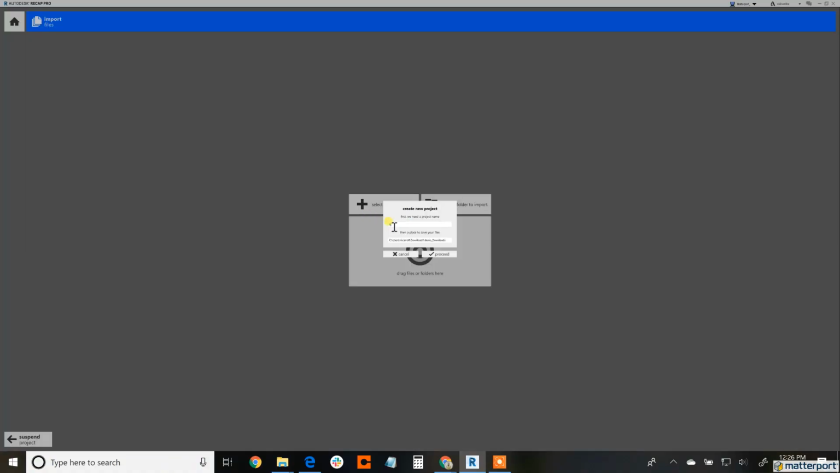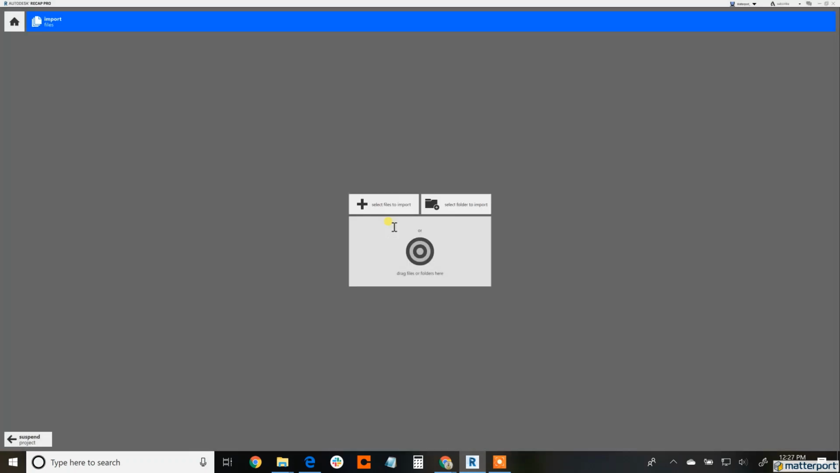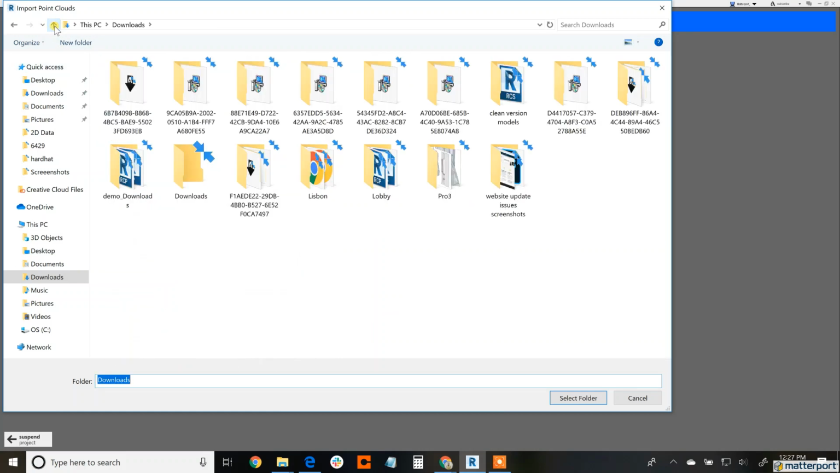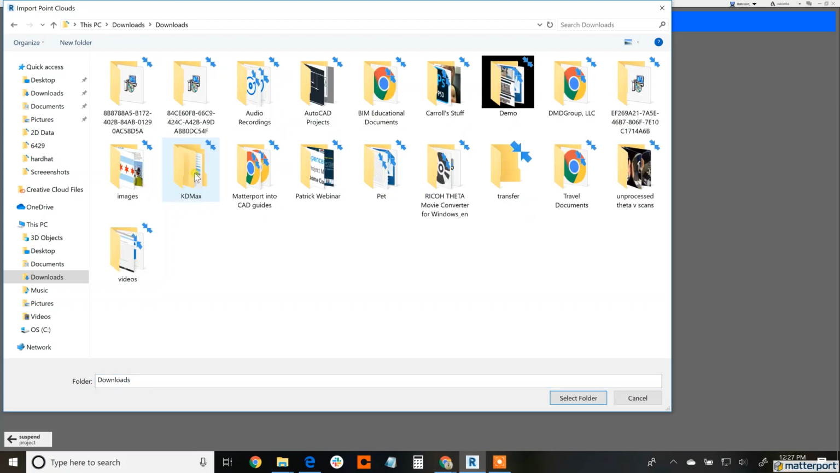So here we are into Recap. Recap is Autodesk's path for reality capture into their platform. So Matterport works in that same workflow. So I'm going to select the entire folder, not just the single XYZ. And the goal is to have all the information be brought in rather than the single XYZ.